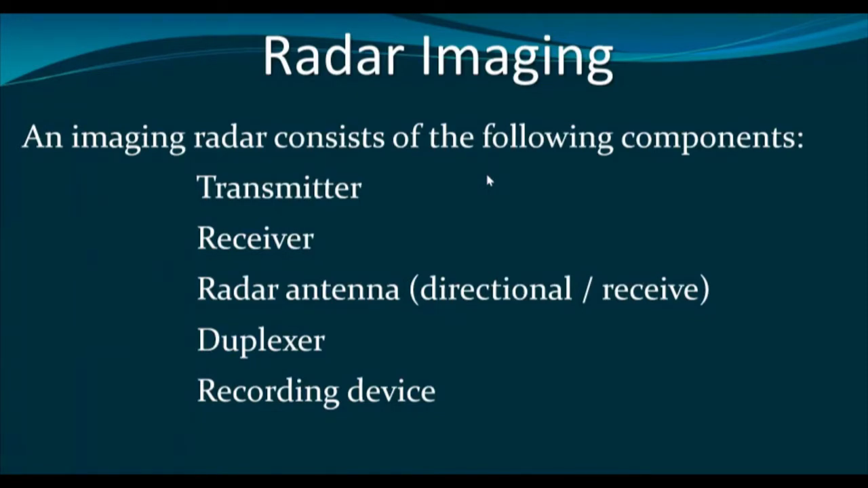So what does the duplexer perform? The duplexer coordinates when the microwave energy is transmitted and received. So a single antenna, with the help of the duplexer, can be used to throw the energy as well as to receive the energy. We also need a recording device, a hard disk or something, to store the image that is being captured by the radar system.